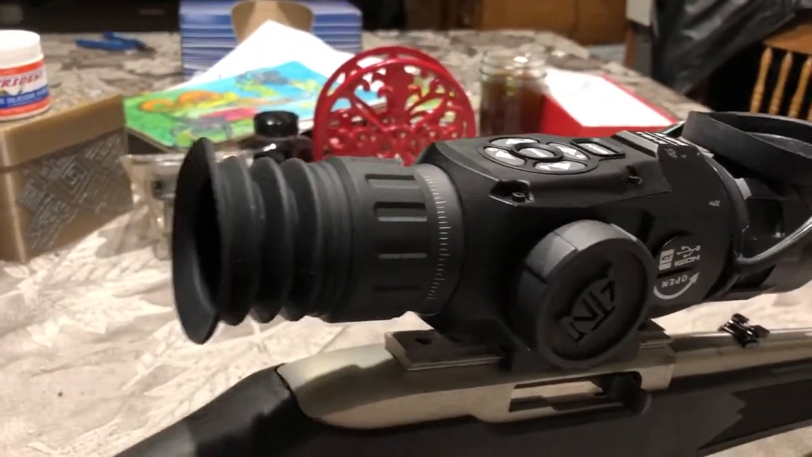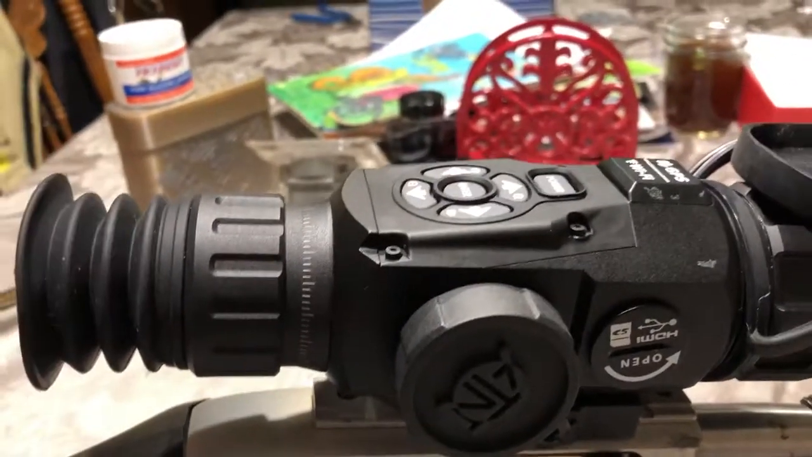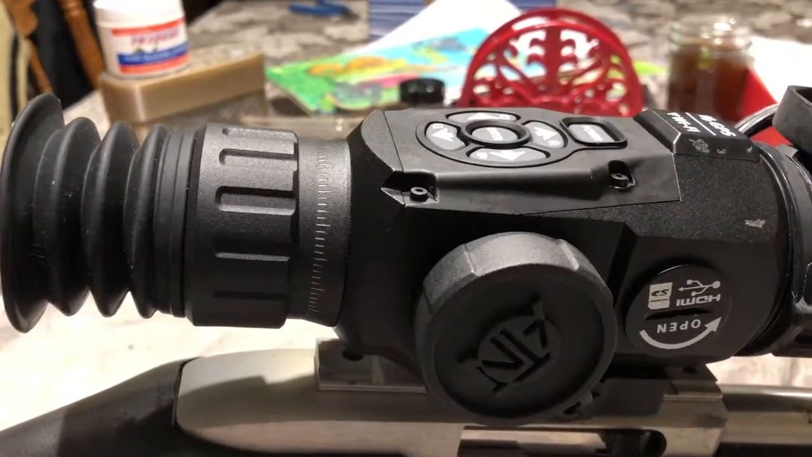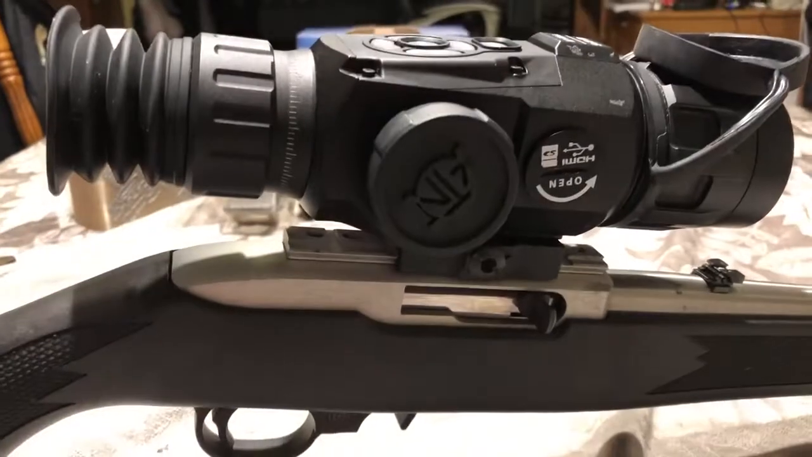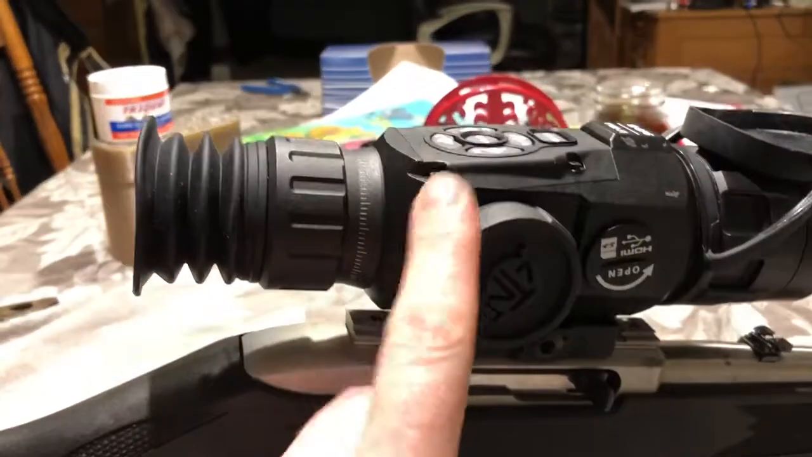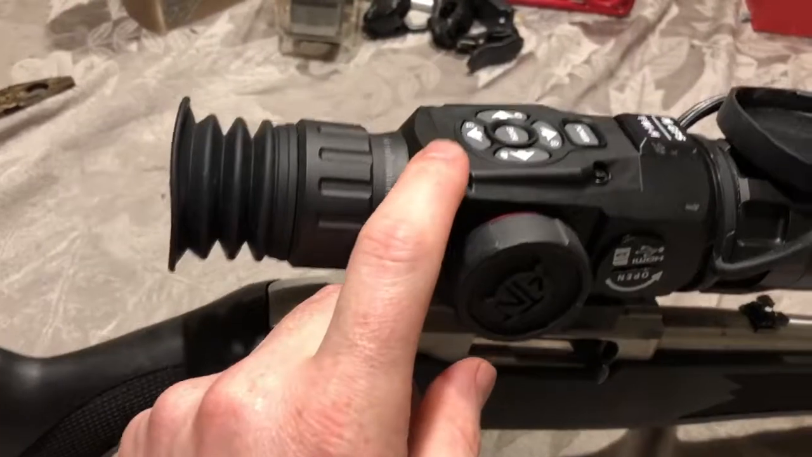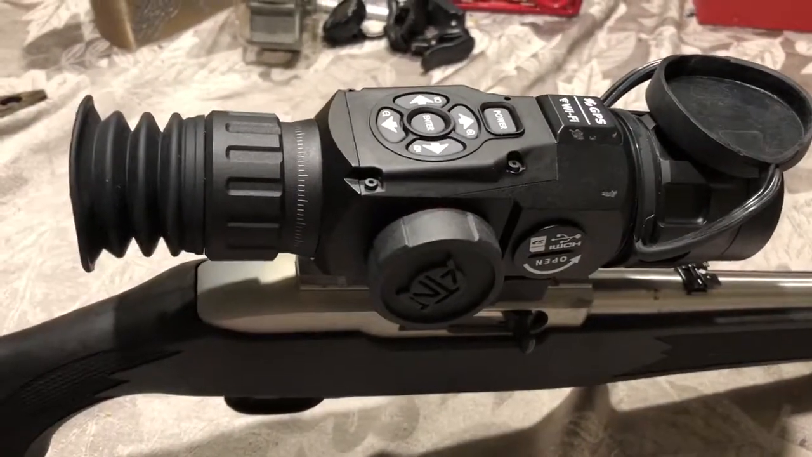Something else I'd like to note about the unit is that when you bring it from inside to outside, you definitely see that you need to nuke the unit or reset the sensor inside the scope several times as the temperature adjusts from inside to outside. There appears to be a correlation between the chassis temperature of the actual unit and what it's able to compensate for.